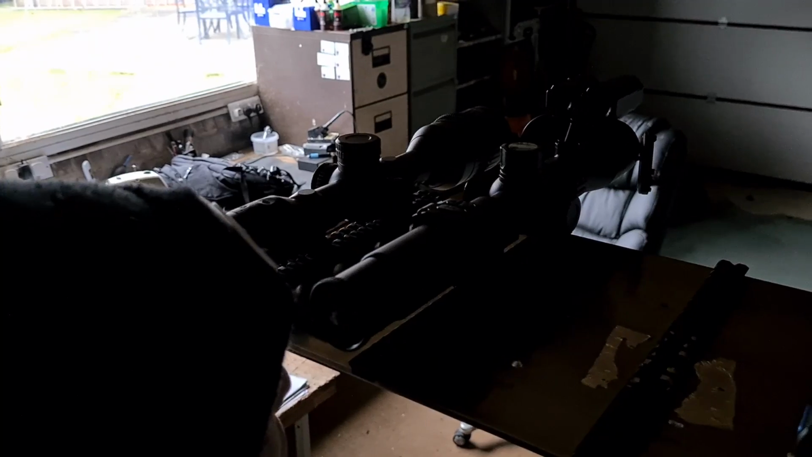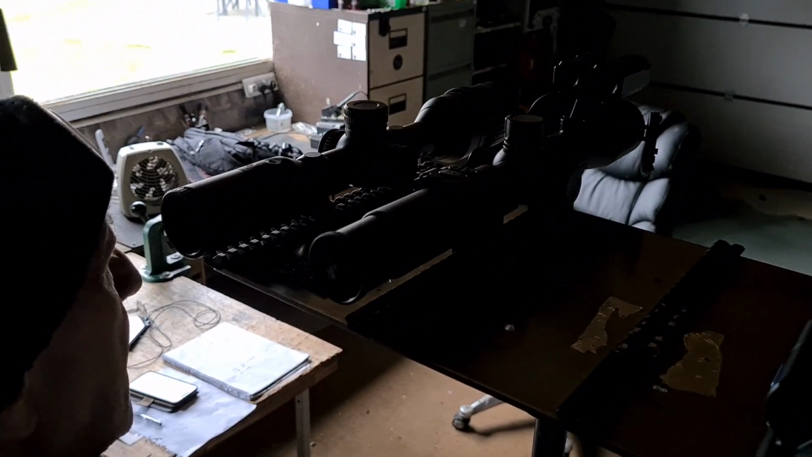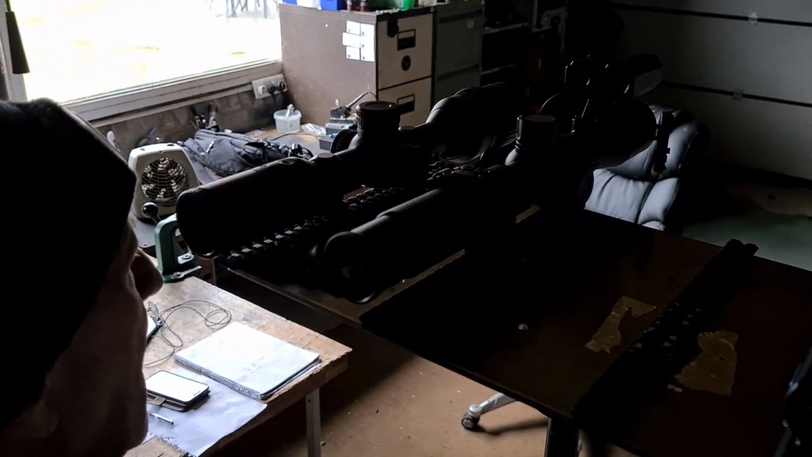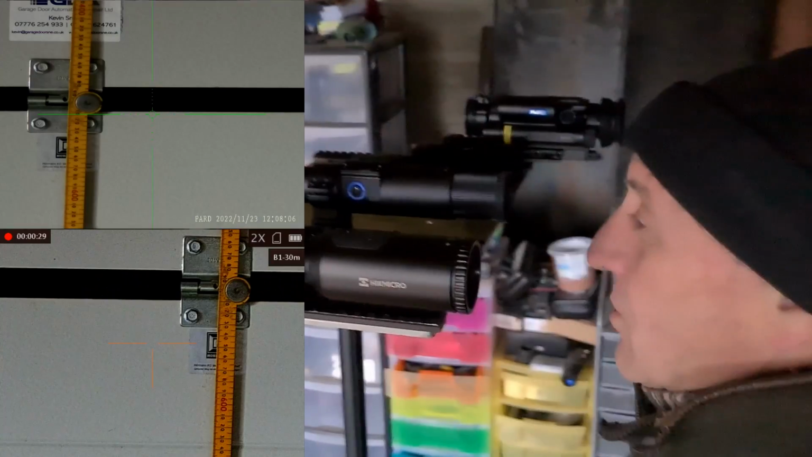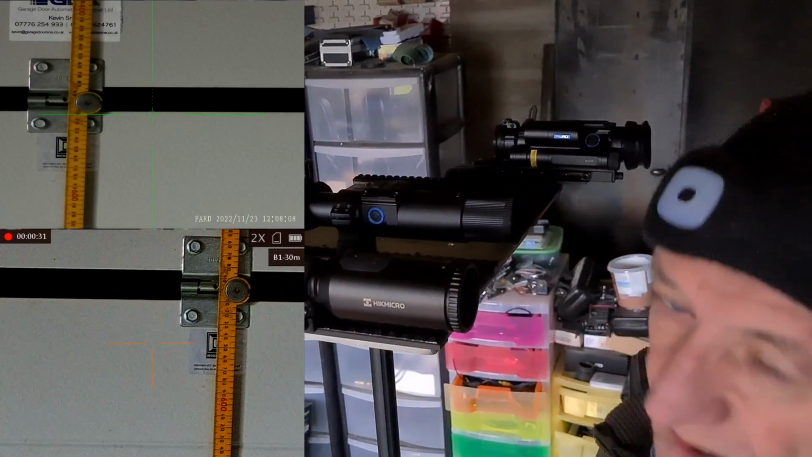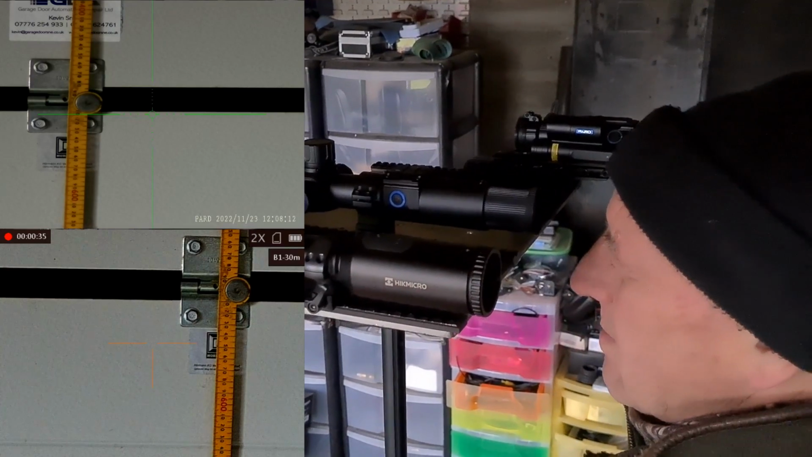If you look at the scale and the tape on both scopes, you can read down to a millimetre. And this is at 5 metres. But there is more background graininess and noise in the Alpex image than there is on the Pard image. Looking at the two images, the Pard is a nicer image. And we're recording simultaneously with both, so we can pop both images on the screen.